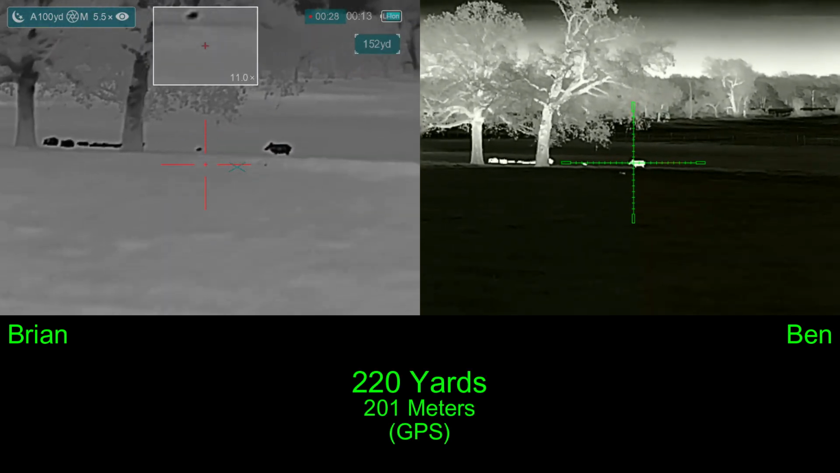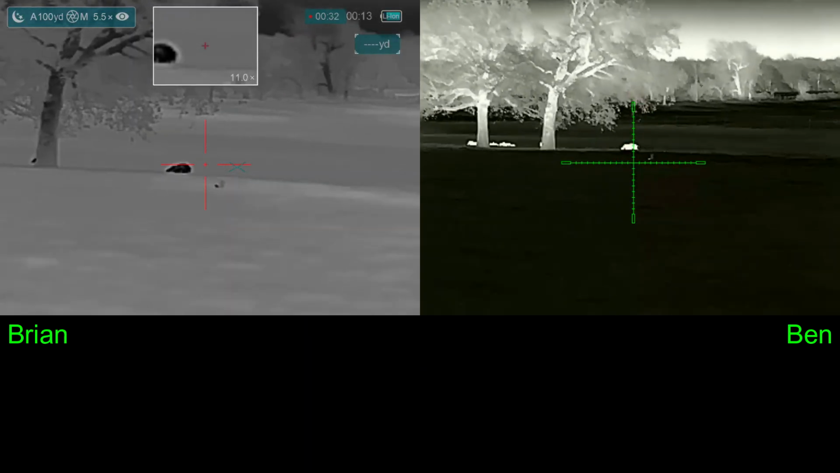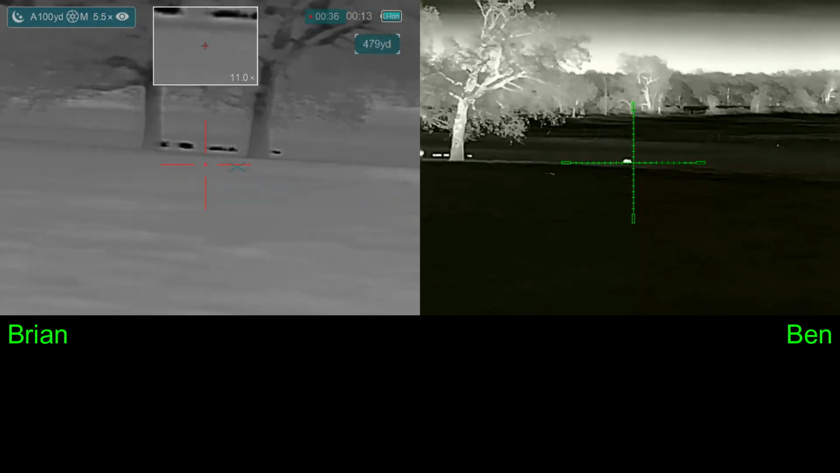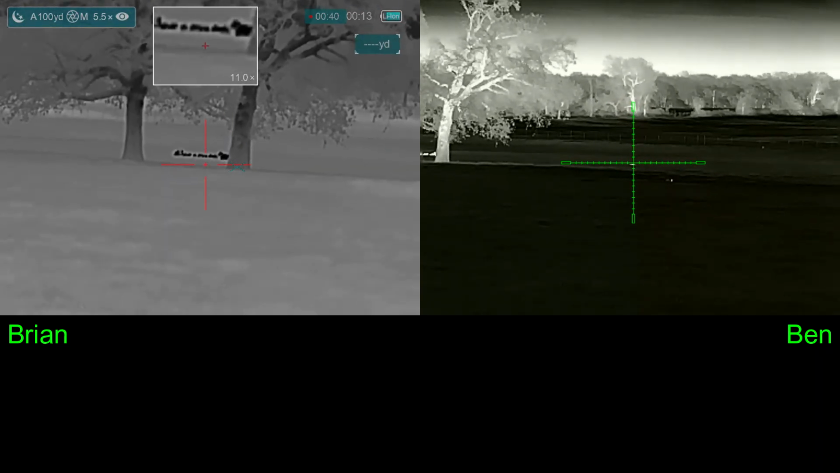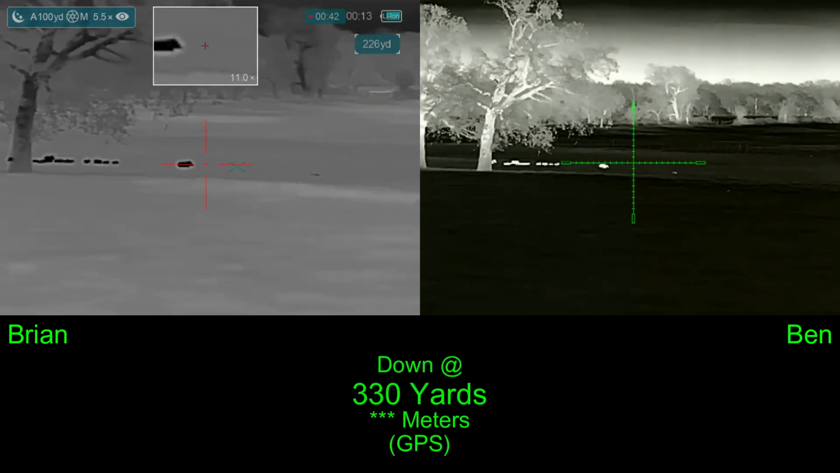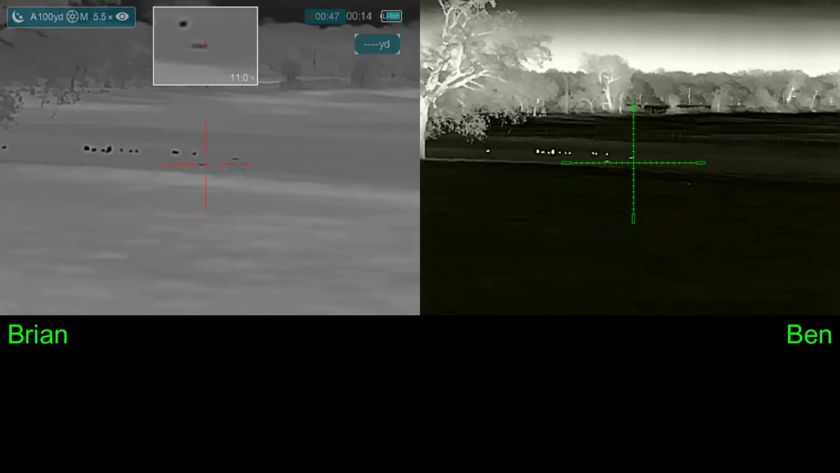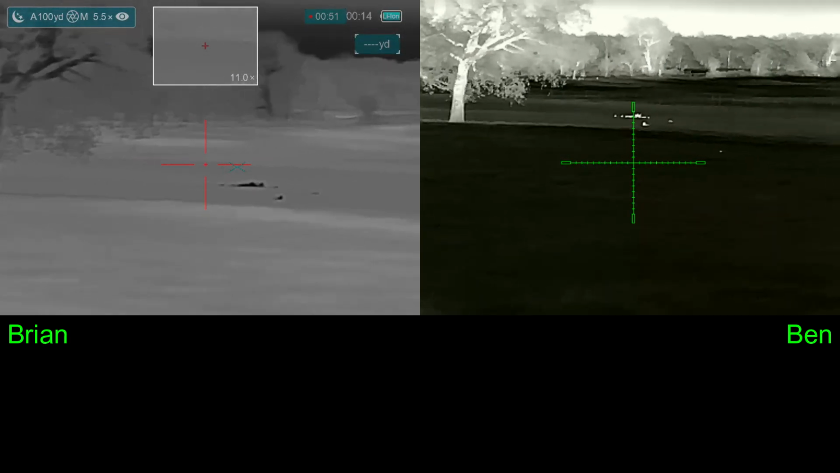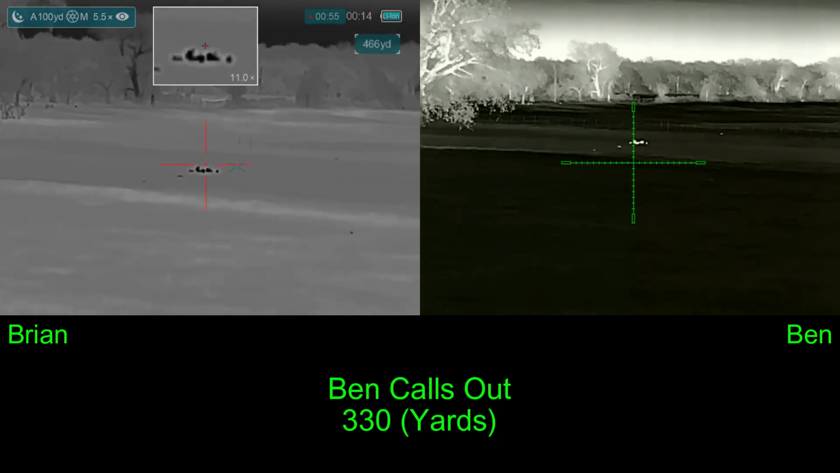Are you ready? Yep. 3, 2, 1. Nicely, we both hit it. And we dropped that gilt, but we never seemed to get any of the piglets. 330.